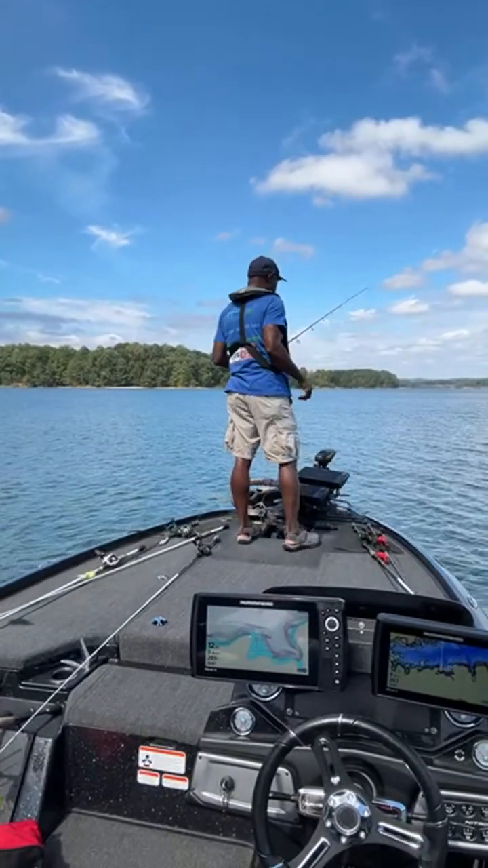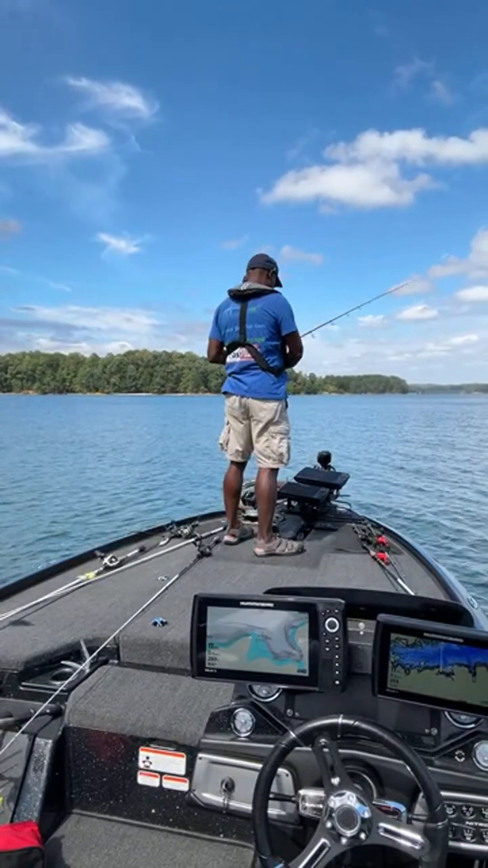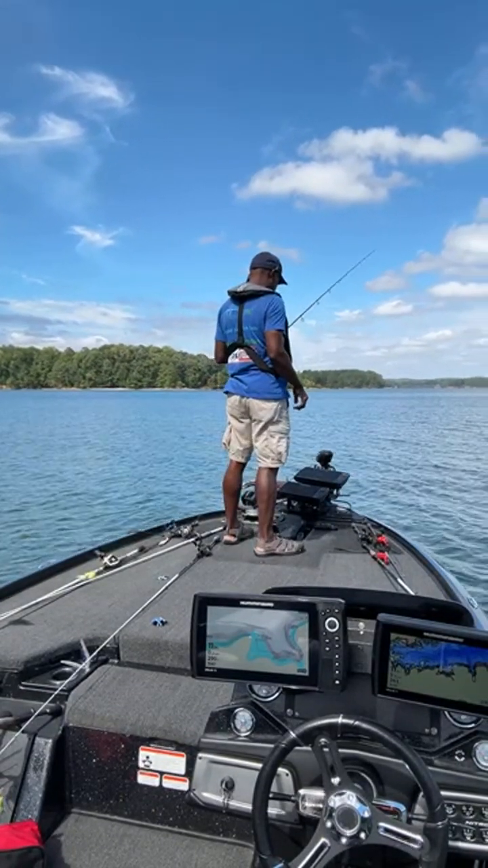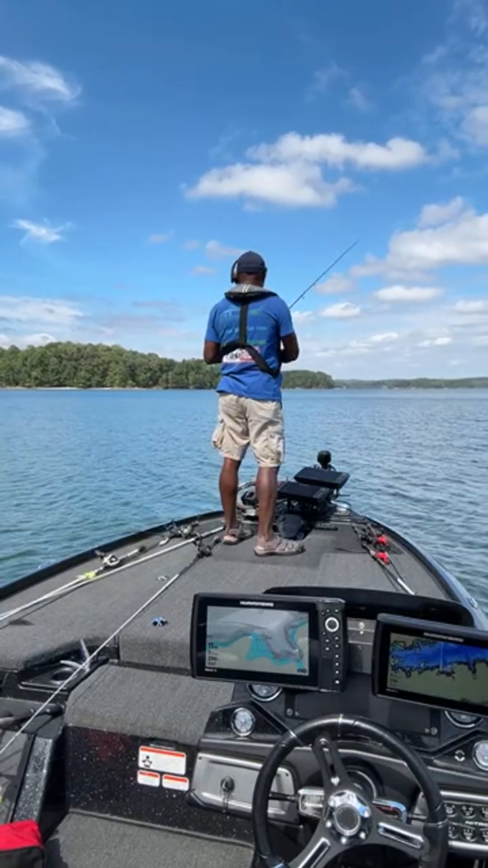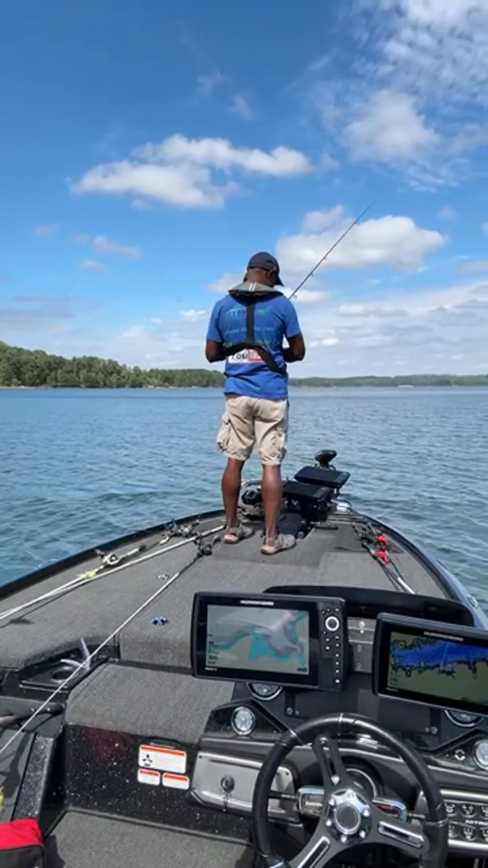So right now we're on this rocky point. I'm throwing a shaky head. I see some suspended fish, and there were some down towards the bottom. So I decided to go to the ones on the bottom first.